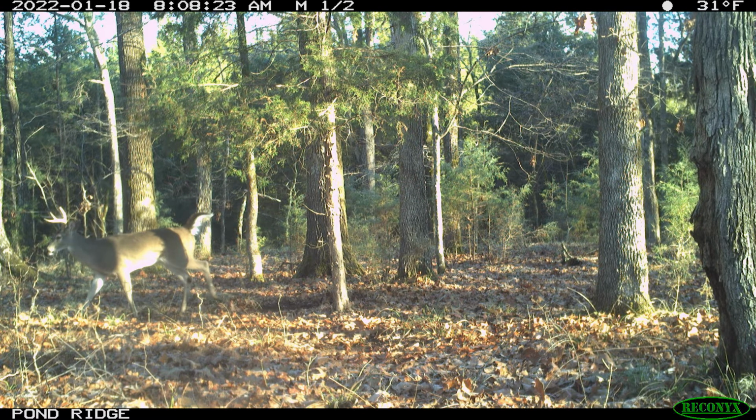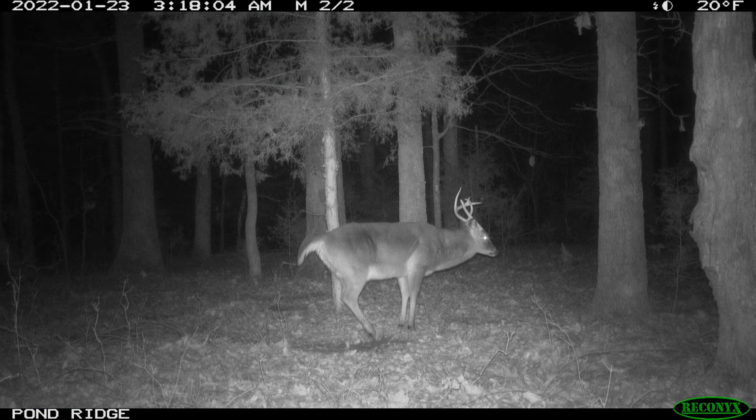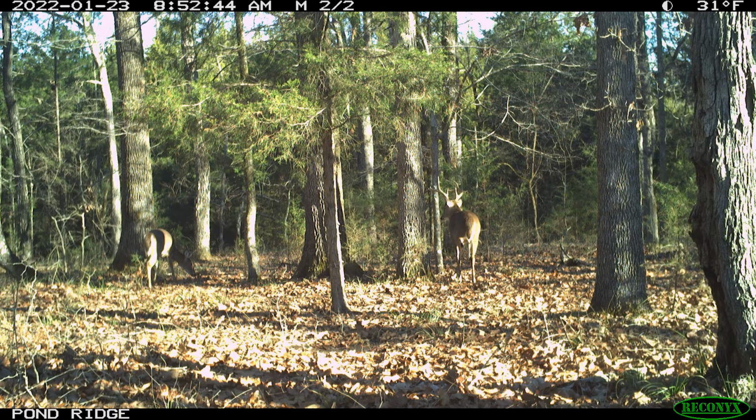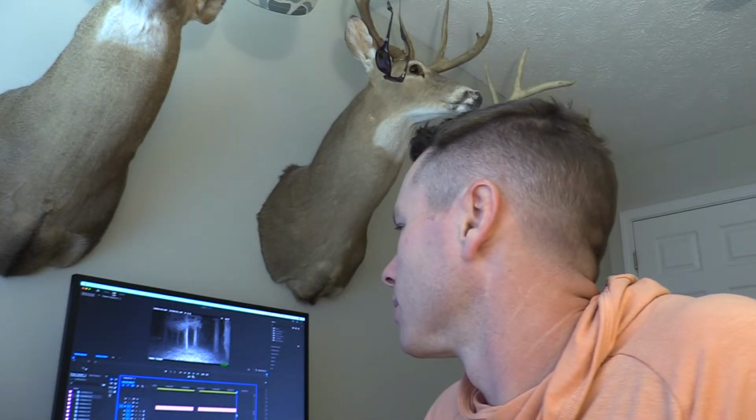There's a young buck there. Looks like a 2 or 3 year old. There's that mature 5, 6 year old buck there. Ton of pictures of him. Middle of the night, checking the scrape. There's the 8 point back in. 4 year old 8 point back over. There's the old buck. You have that 6 year old coming in that last picture there.